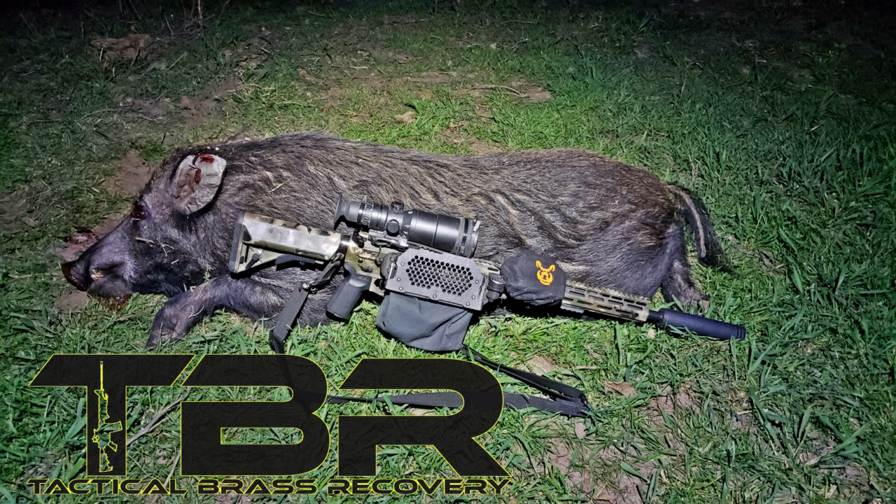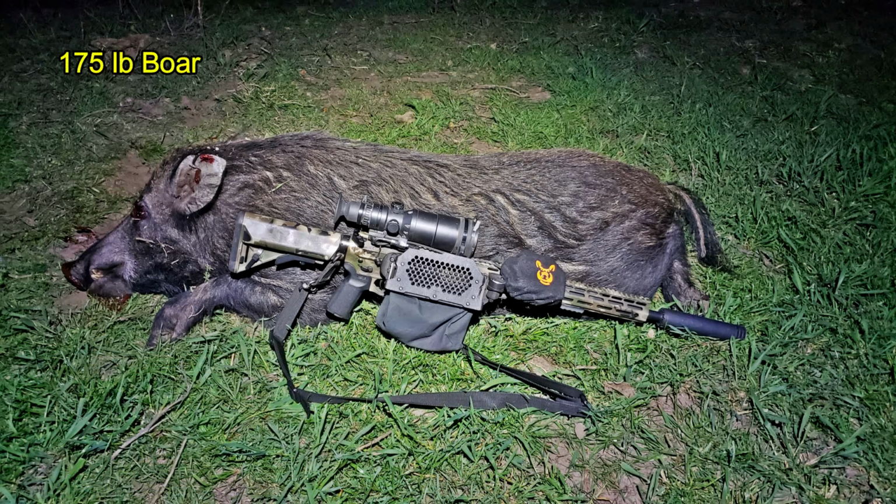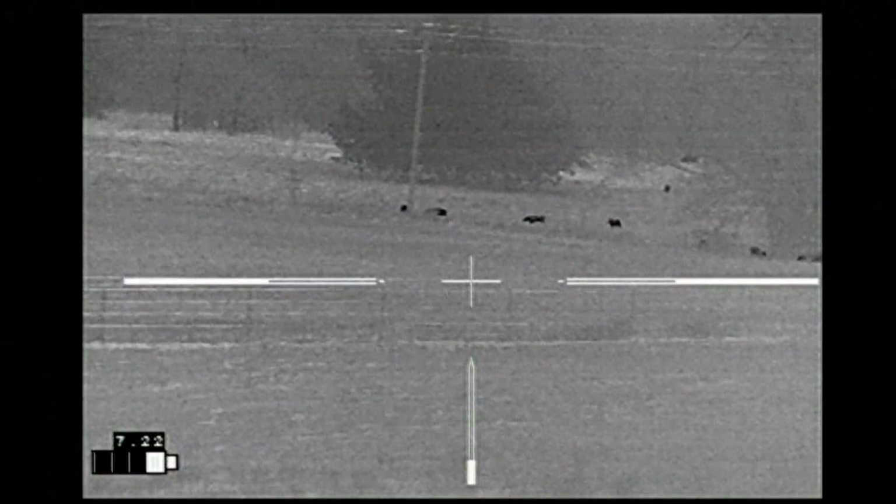Brass Catcher by Tactical Brass Recovery. This boar came in at 175 pounds, and with a shot to the left eye, didn't go anywhere.